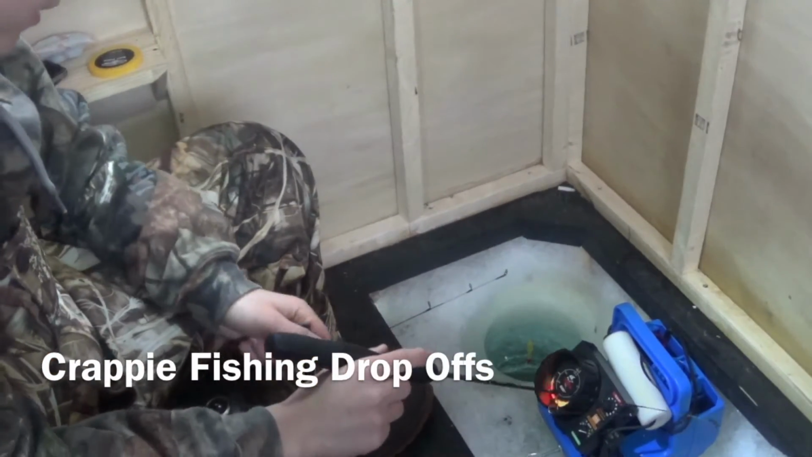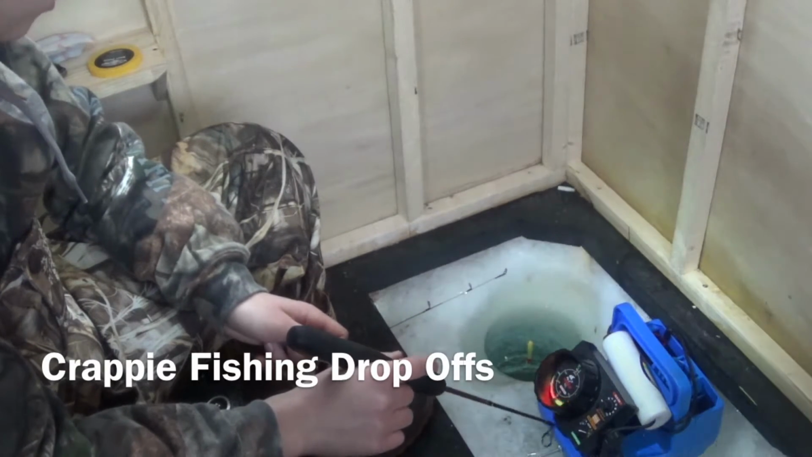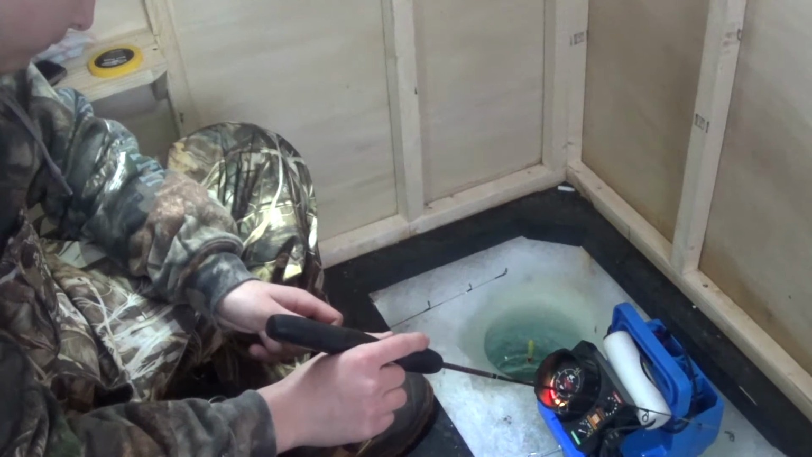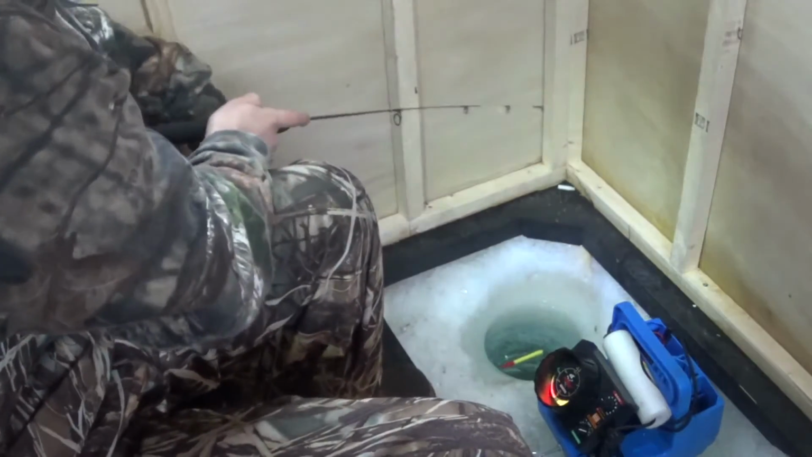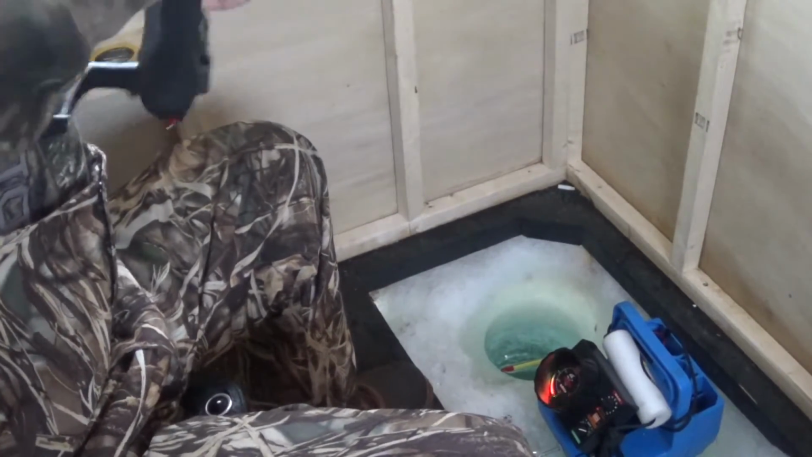We are out here on Lake George fishing crappies. Oh, here comes one. Yeah, we're using a bobber rod here.